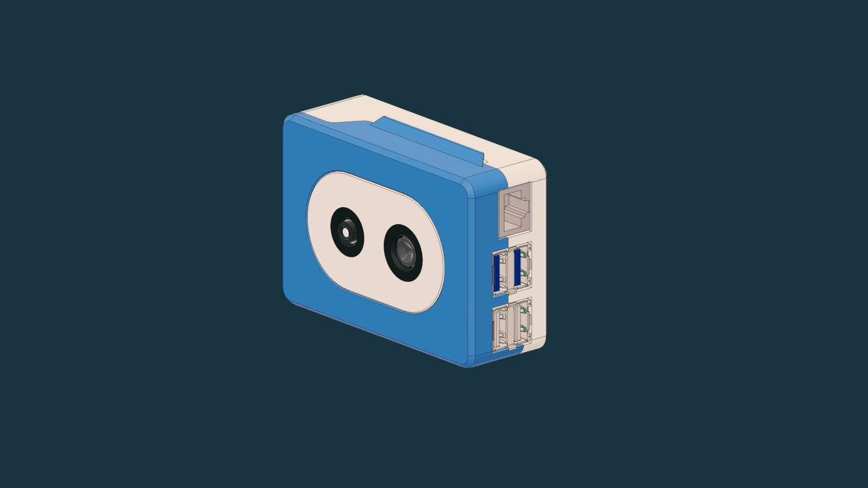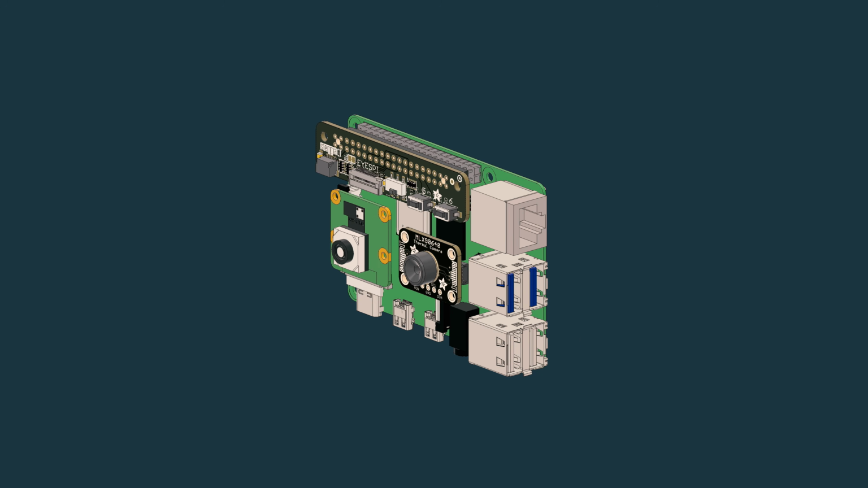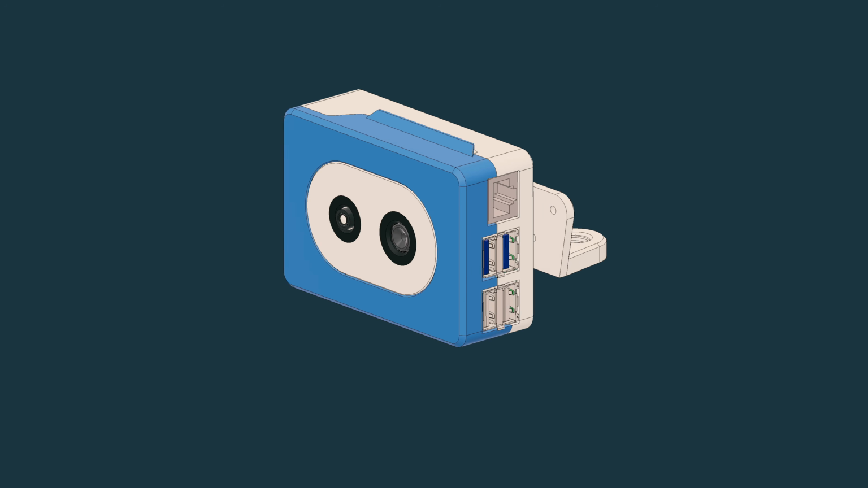Our enclosure design is free to download and open to remix. 3D models of all of the electronics are also available on our GitHub repo, links are in the description.